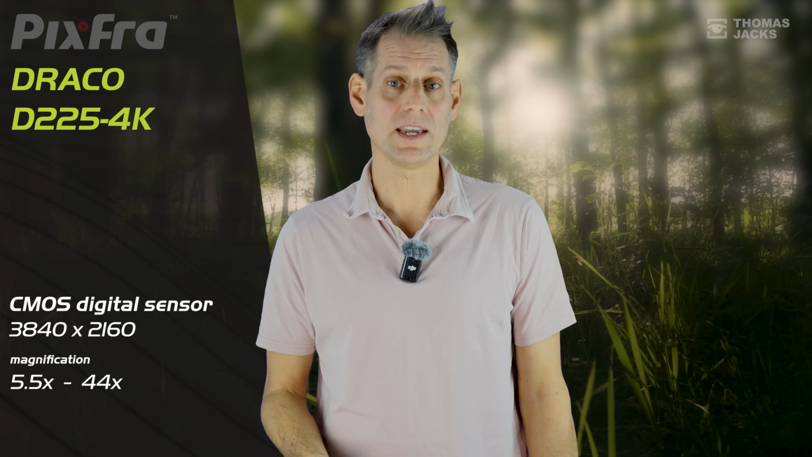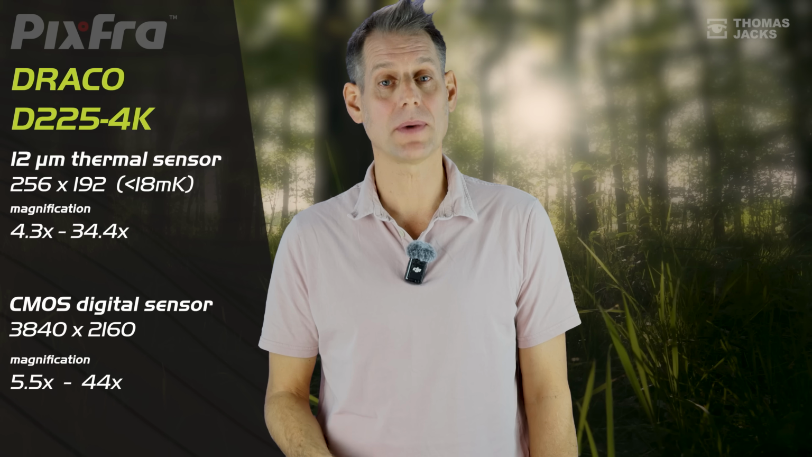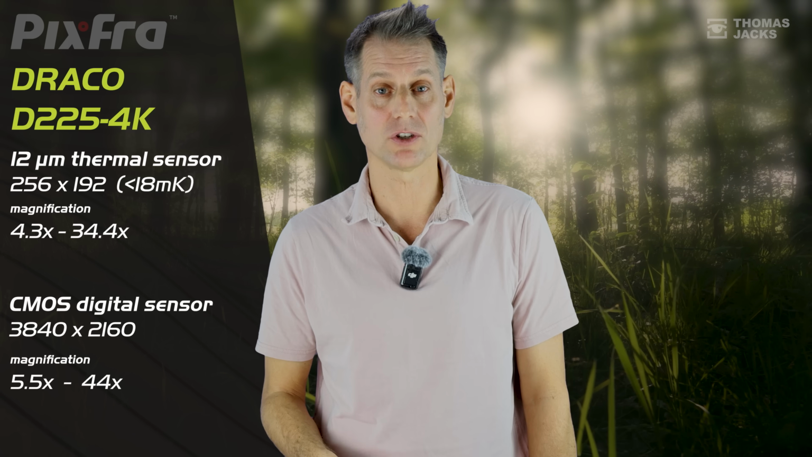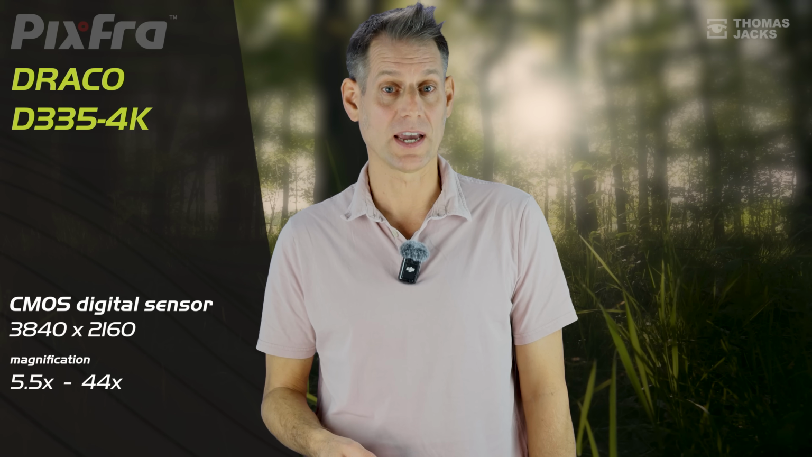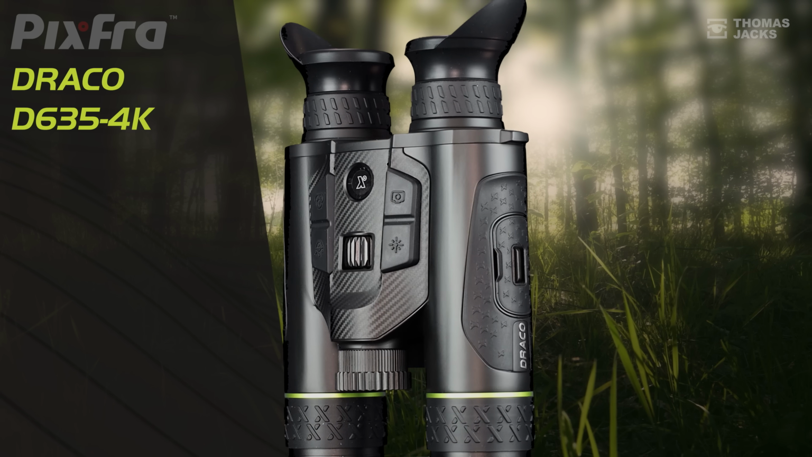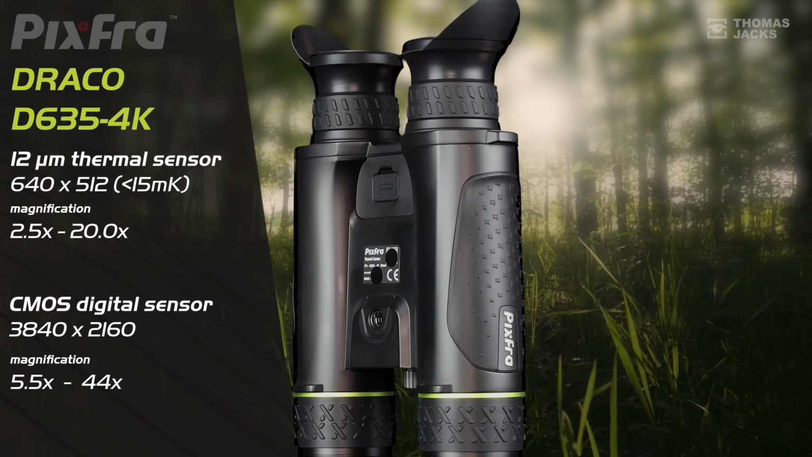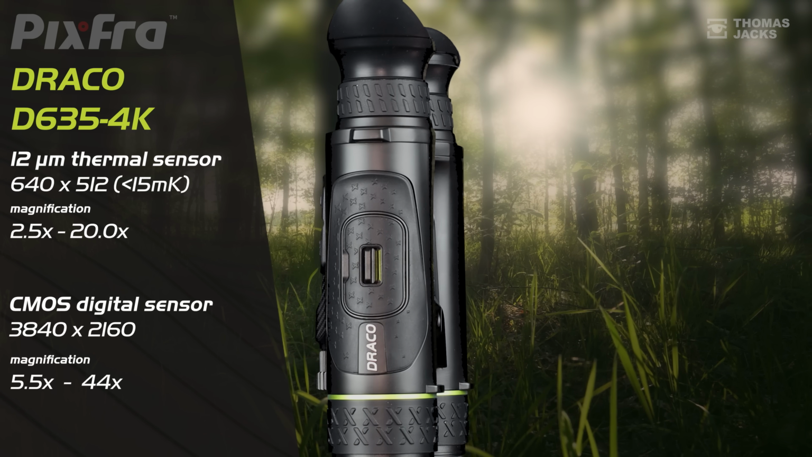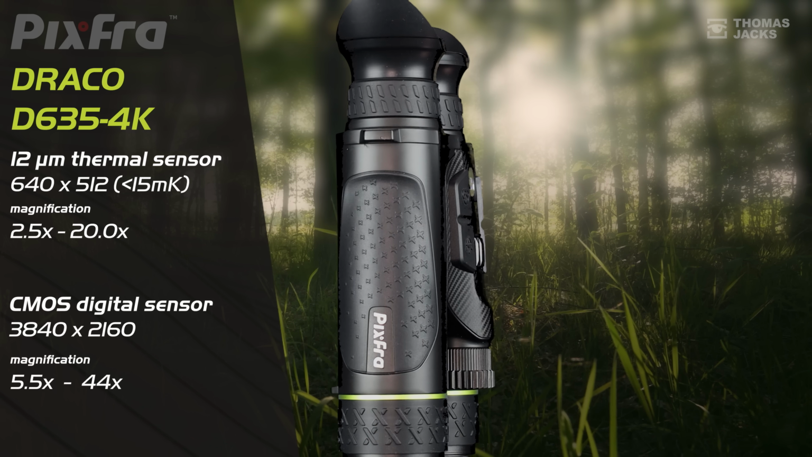There are 3 different thermal sensors in the range. The entry-level D225 4K with a 256 by 192 sub 18 millikelvin thermal sensor for 1300 meters detection range for closer range observation. Then there's the mid-range D335 4K with a 384 by 288 sub 15 millikelvin thermal sensor. And then there's this one. This is the D635 4K with a 640 by 512 sub 15 millikelvin thermal sensor. 1800 meter detection range for longer distance viewing and a more refined thermal image.